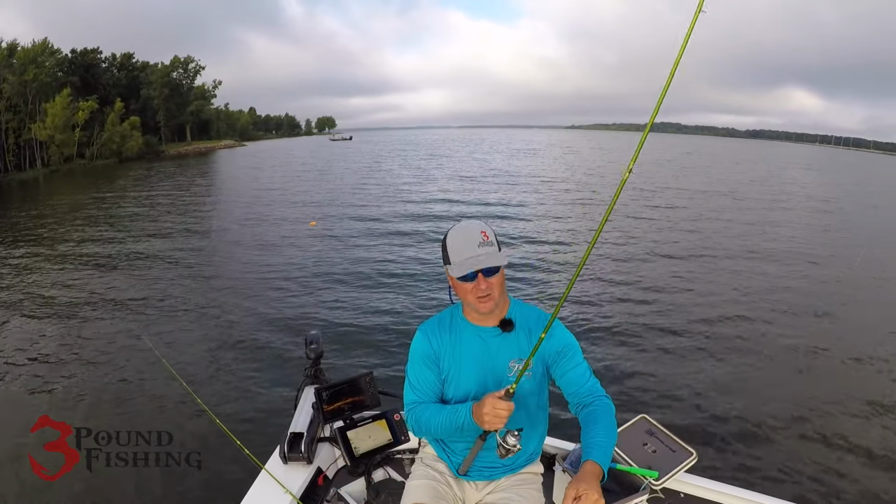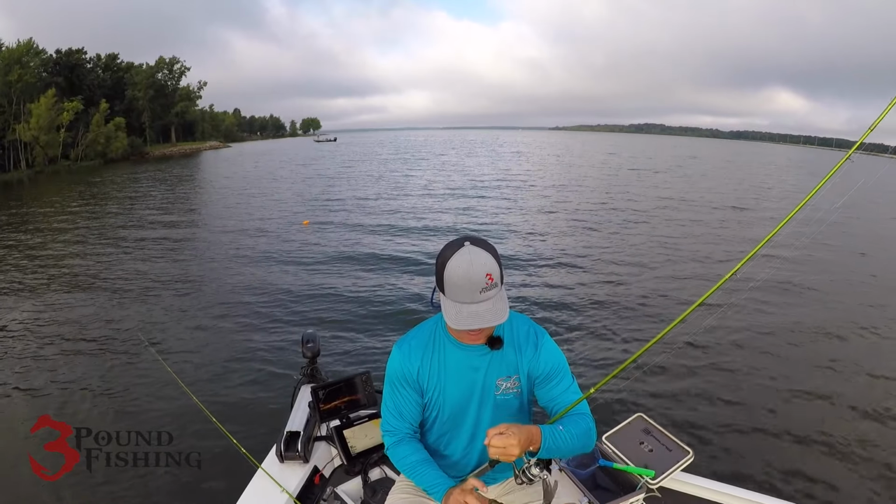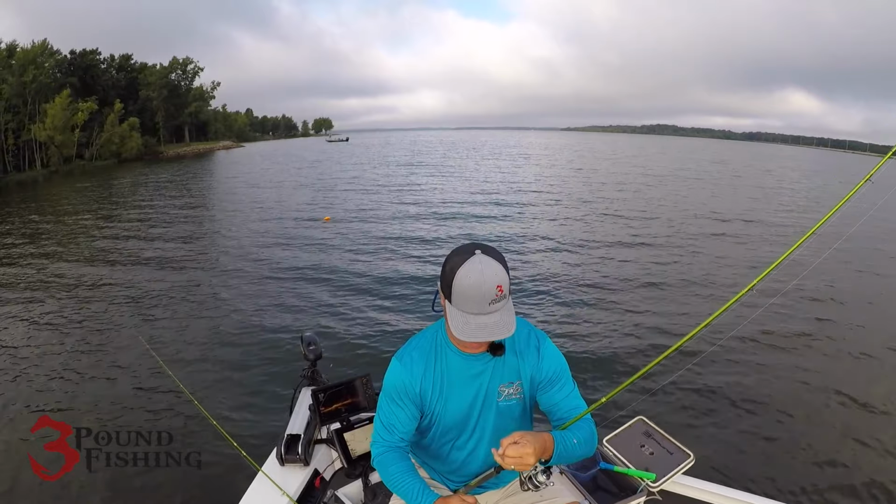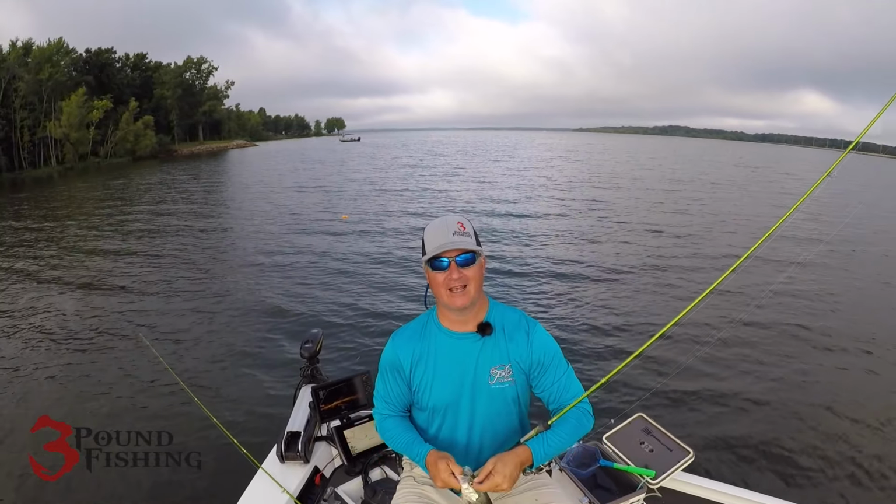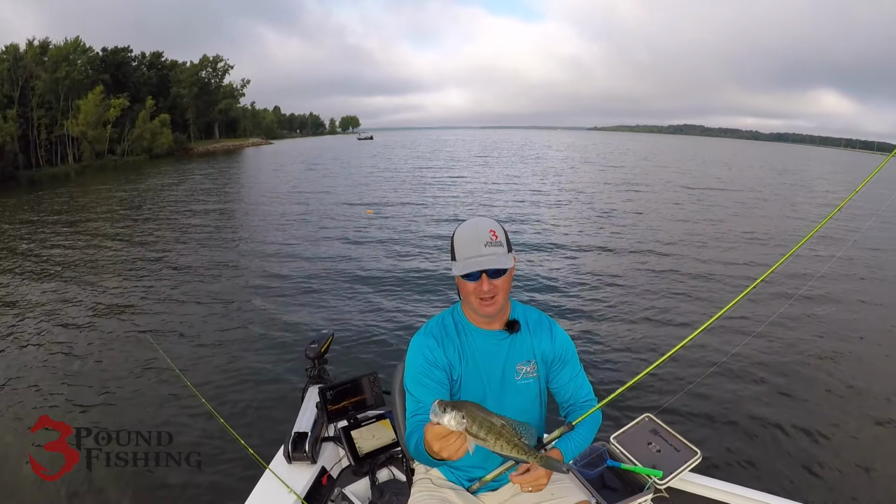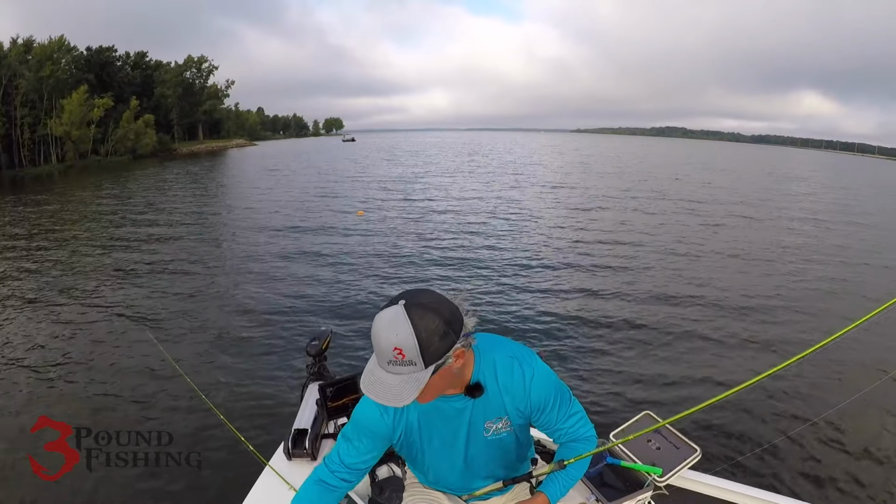I'd take 7 of those. I think you'd get a chance on this lake right now with how hard this bite is. Oh, so we've got overcast days today. Just perfect. It doesn't get much better. I think it's going to clear up. That's a 3/4 pound fish. Not too bad right now for this time of year. Gonna let him go today.